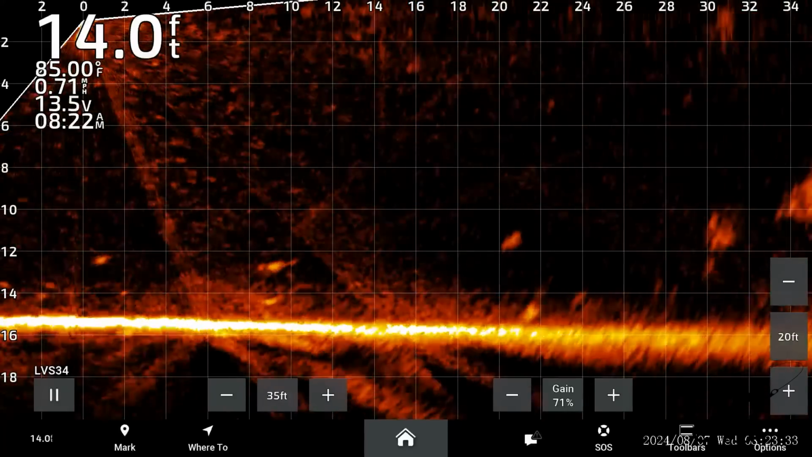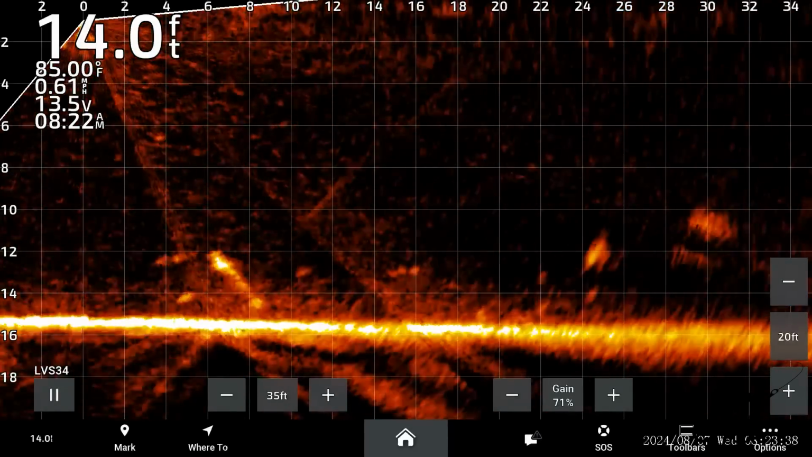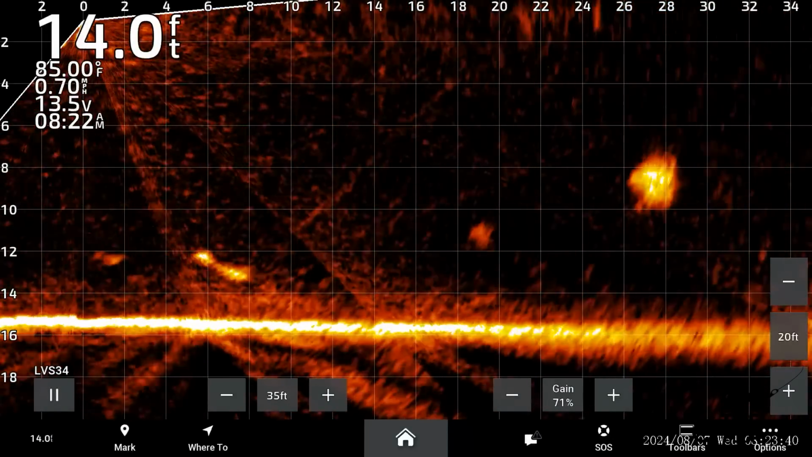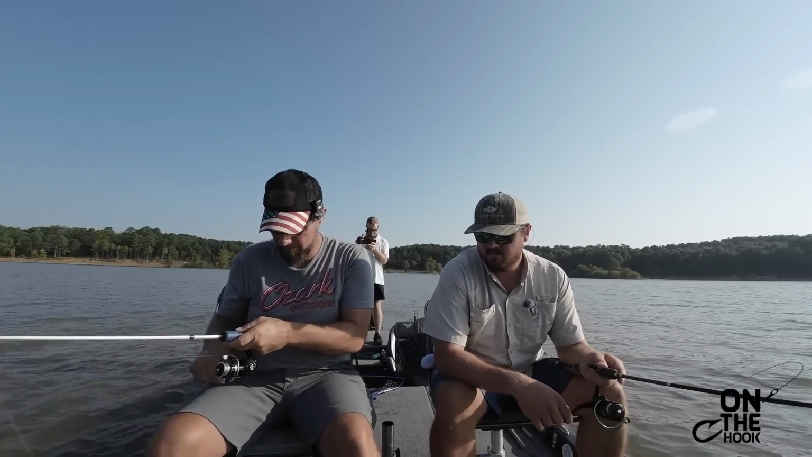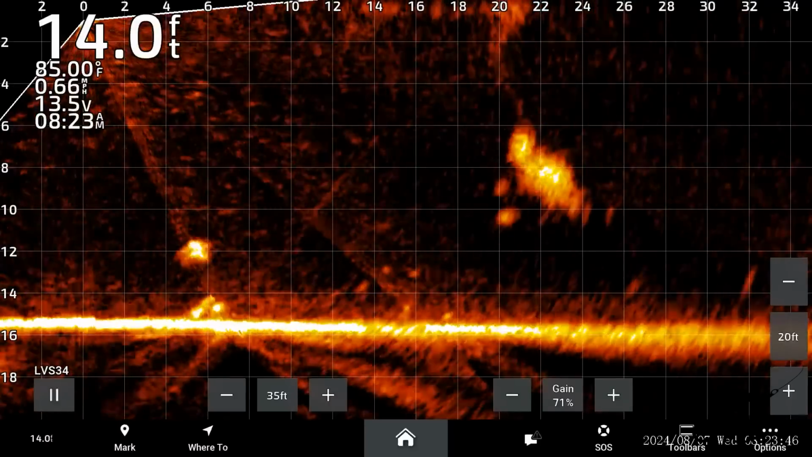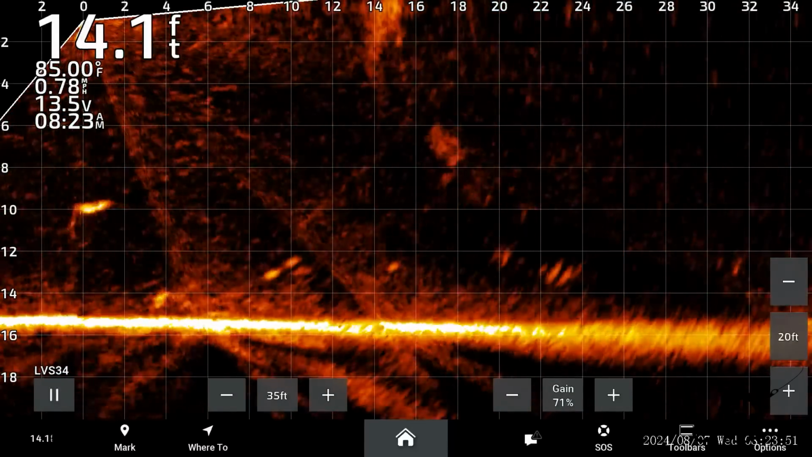That's good fish, very good fish. It's hard to have them trying to cast and trying to film. Oh no, I got under him. He got excited when he seen the shad.